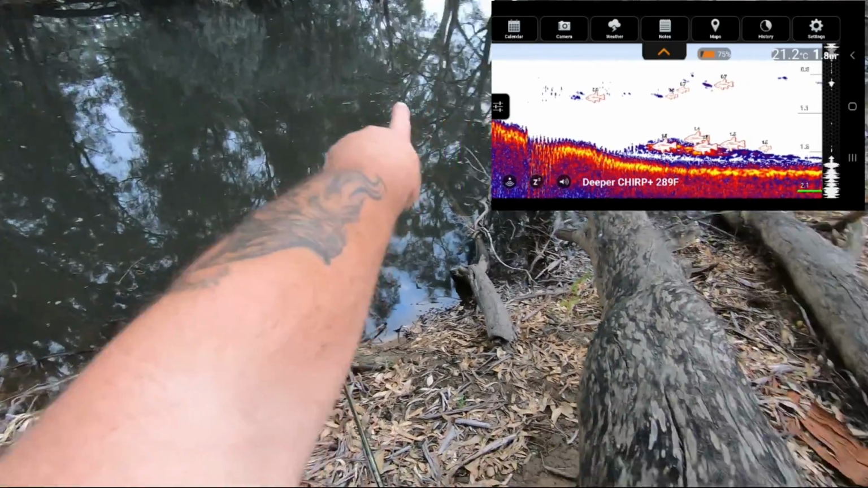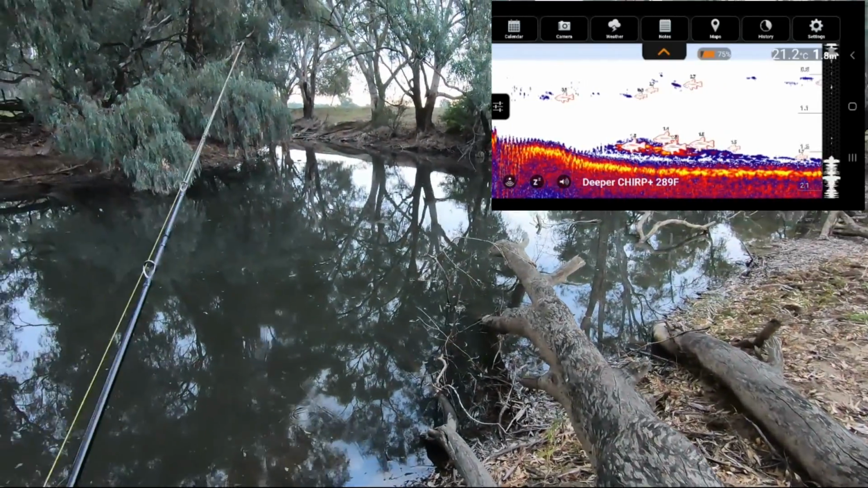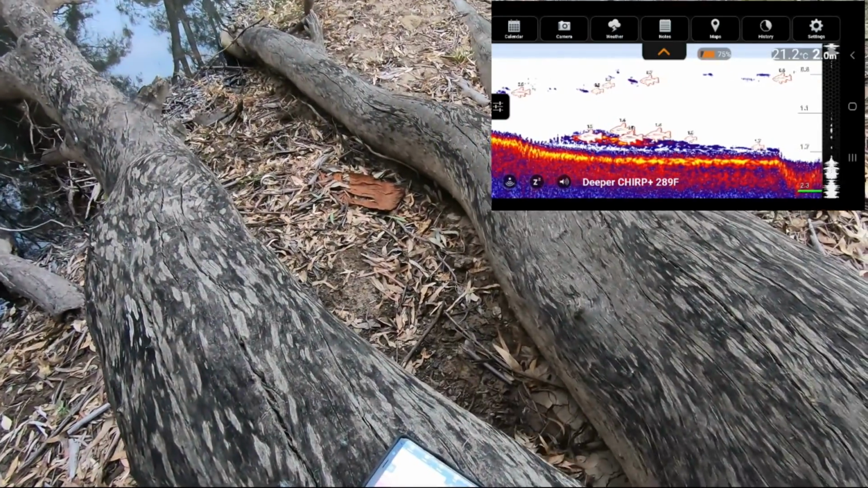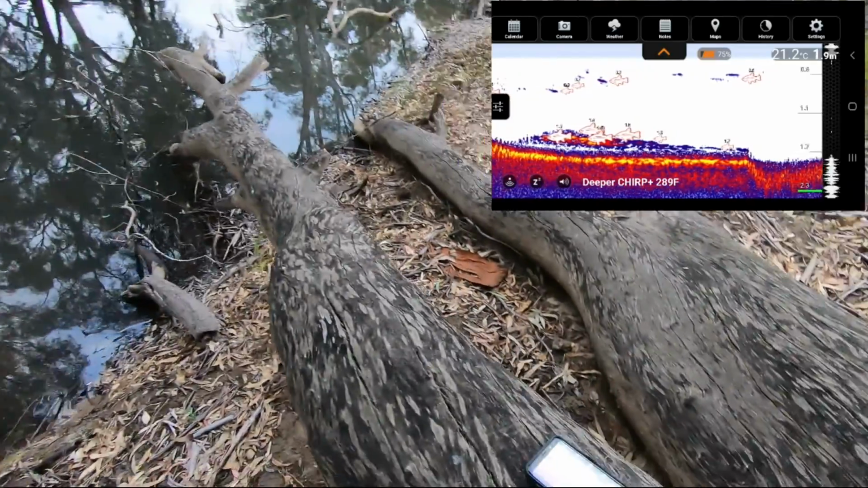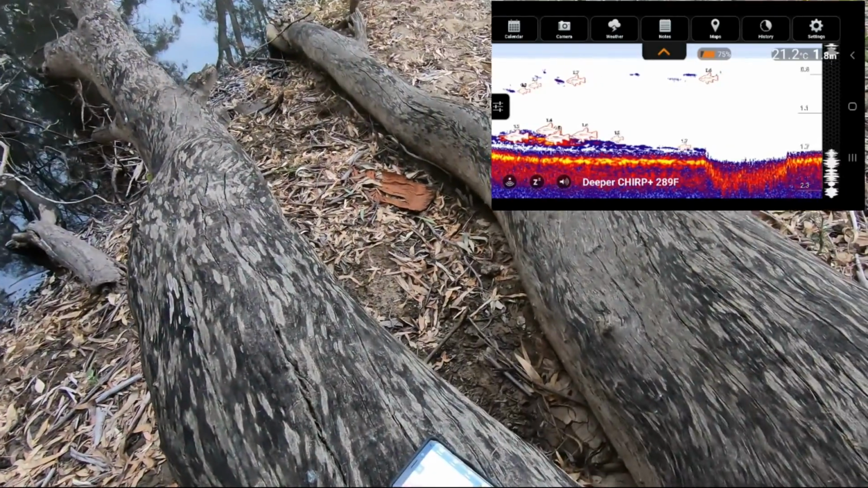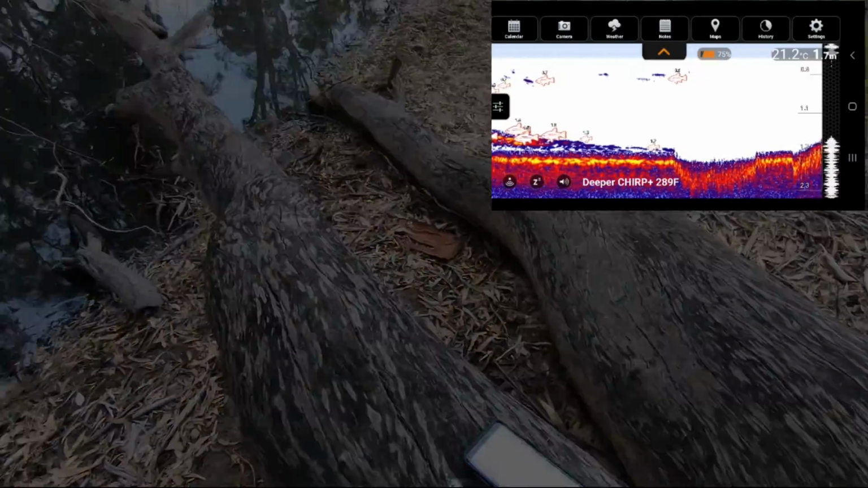There was no structure here. Over there now, I can see underneath, there's quite a lot of structure under the water. Let's bring it in a little bit closer and have a look. Now it's gone smooth again. So by the looks of it, there's either a big log or something hanging, just laying on the bottom, just out from that tree a little bit. And according to the deeper chirp, it's got fish sitting beside it.